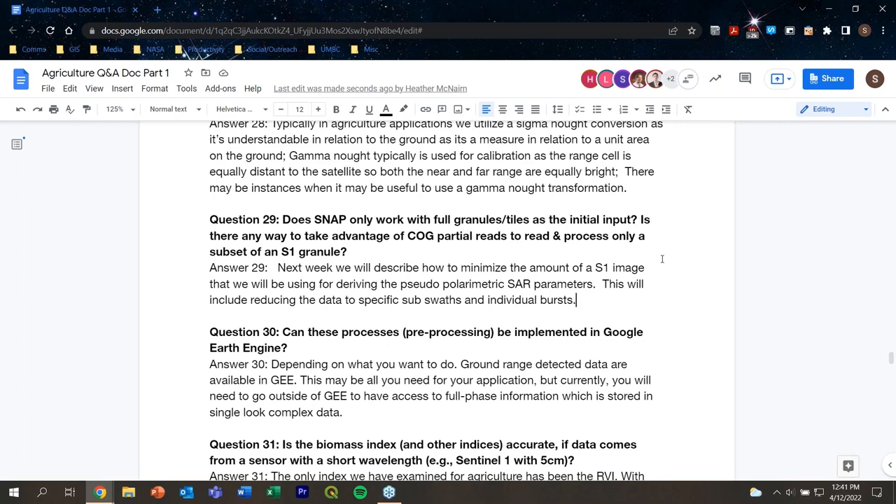So I hope I'm understanding this question right, but actually in the trainings next week, we will be describing how to minimize the amount of a Sentinel-1 image that you need to use for deriving the pseudopolarimetric parameters. So that's including reducing the data to specific subswaths of an interferometric wide swath image. So there's 3 subswaths, and also to minimize to actual individual bursts within an individual subswath. So we do show next week how to actually do that type of processing, because Sentinel-1 images are really quite large, and they do take a long time to process if you're trying to use the full image, obviously.